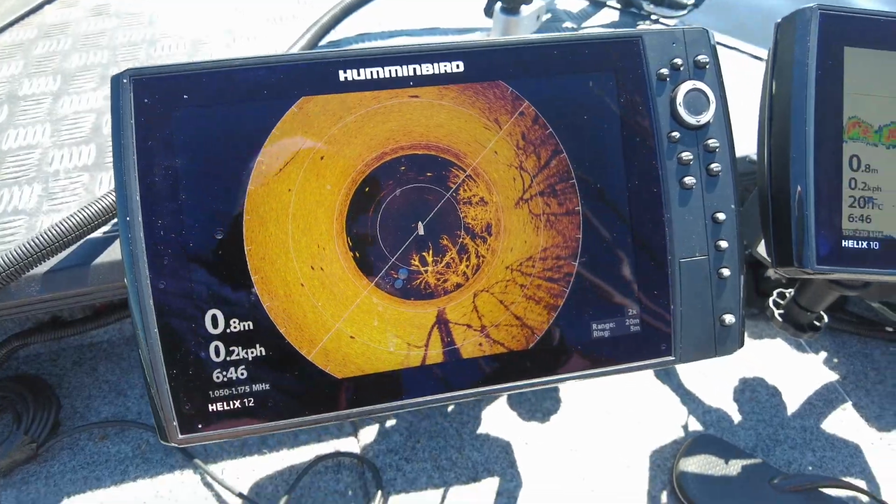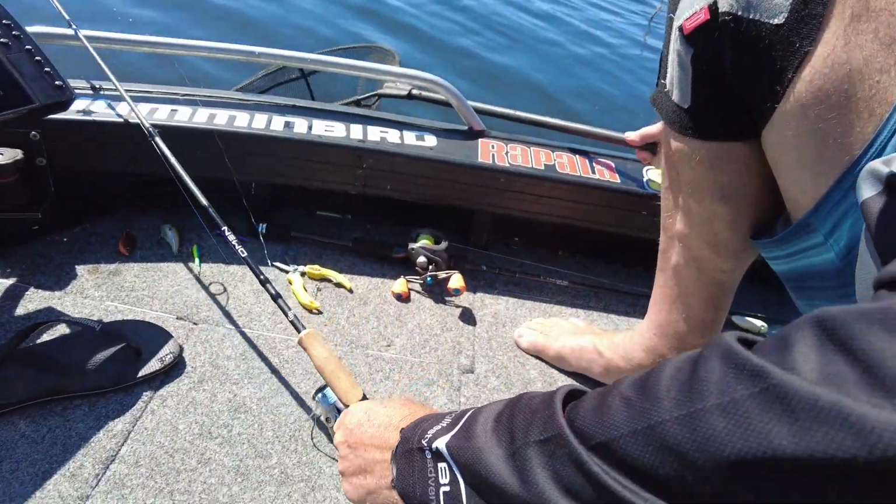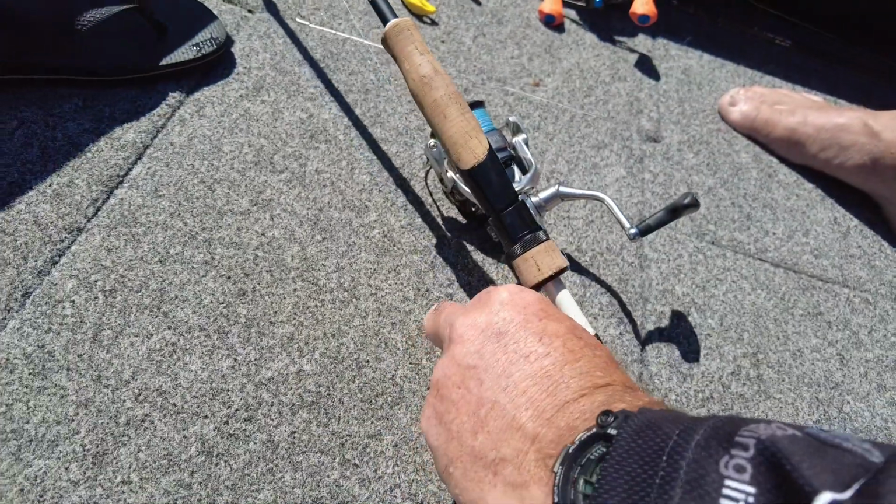So I've put on a real tiny little Rapala jigging rap, the 3 centimetre one. It's actually quite a small ice jig in the peacock colour.